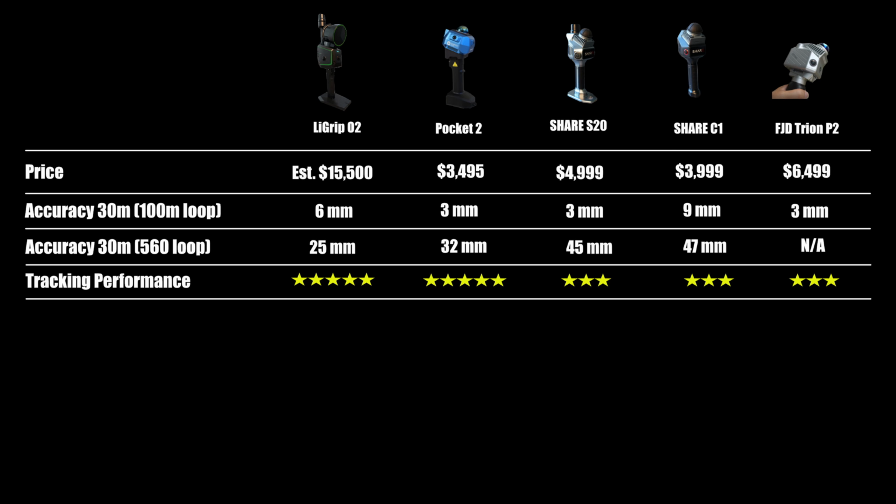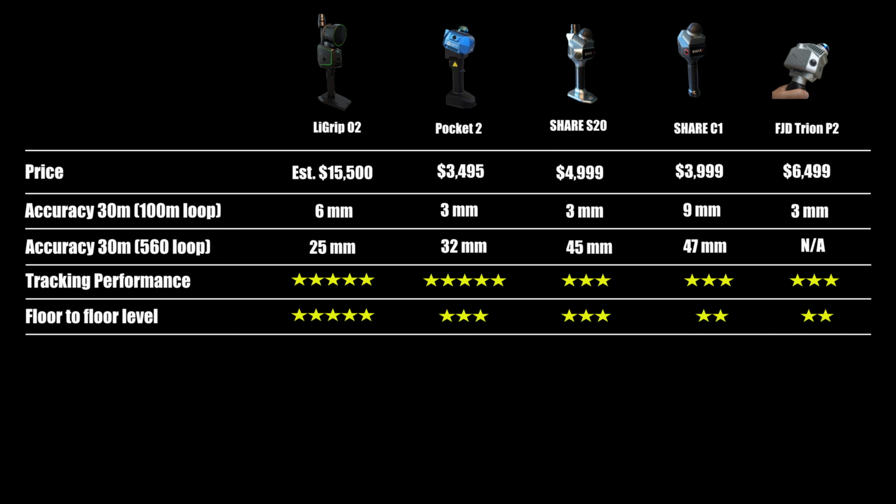With high precision IMU sensors, the scanner requires no special skill to operate. Just like the Pocket 2, its tracking performance is excellent. And for the floor-to-floor level, it delivers the lowest and undetectable deviation, leaving all the competitors behind.